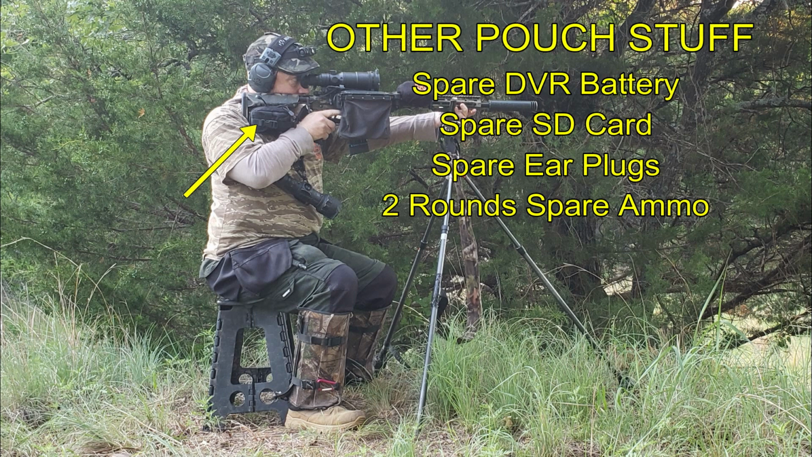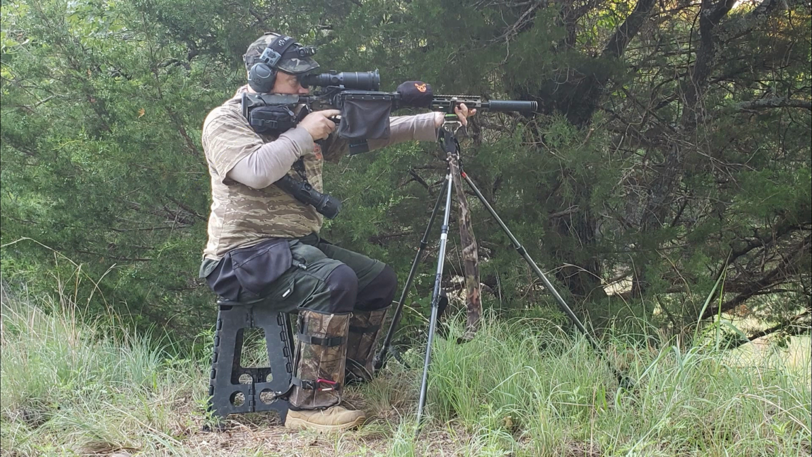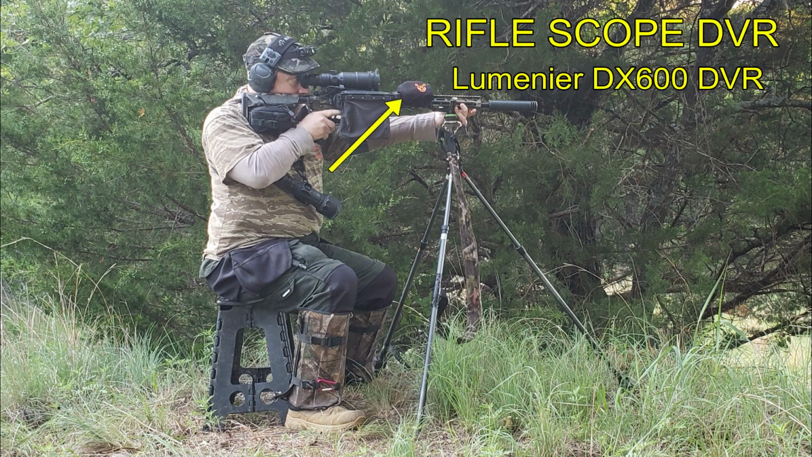Also in the pouch are going to be some other things such as a spare DVR battery, SD card, extra earplugs, and even some extra ammunition in case I shoot all the ammunition that I have on my person and want to load up a couple rounds before walking back to the truck. This other item that looks like a pouch with my logo on it is actually the cover for the DVR that records the videos from my thermal weapon sight.